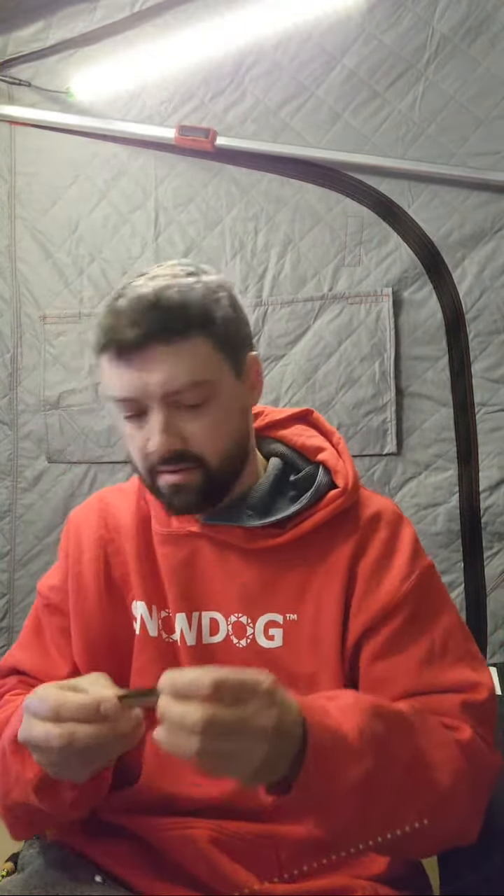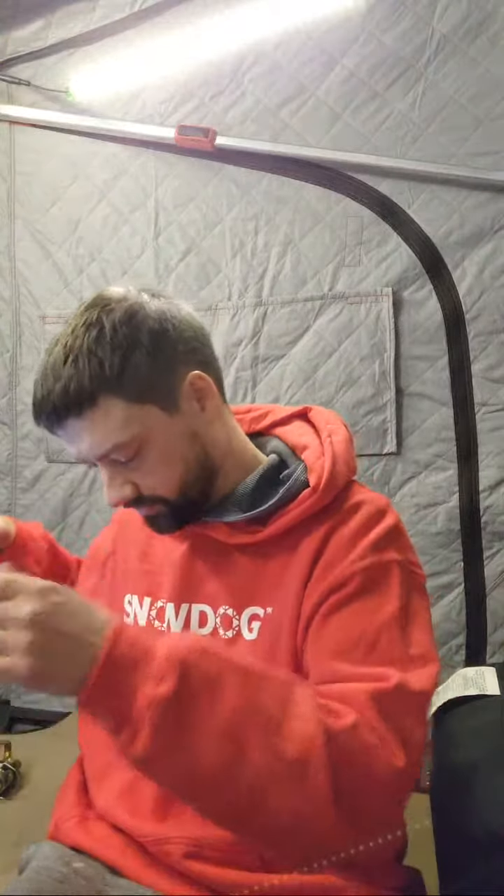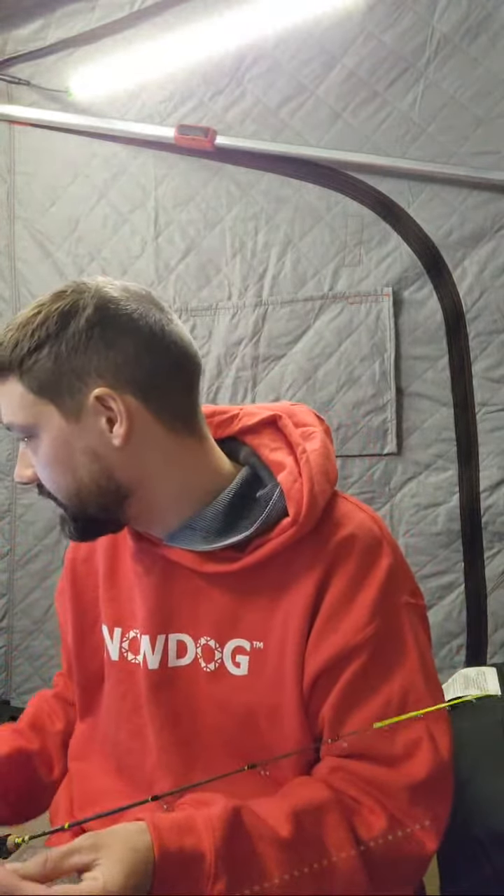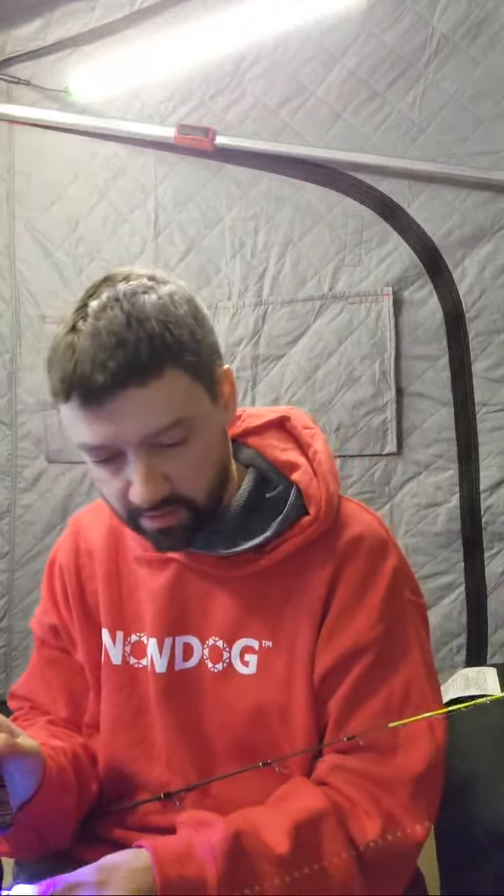We got the rainbow smelt. They are super pretty fish. Put him right there next to his buddy. That's what we resorted to. The burbot don't play. We're up to 3 species today, though, which is good.